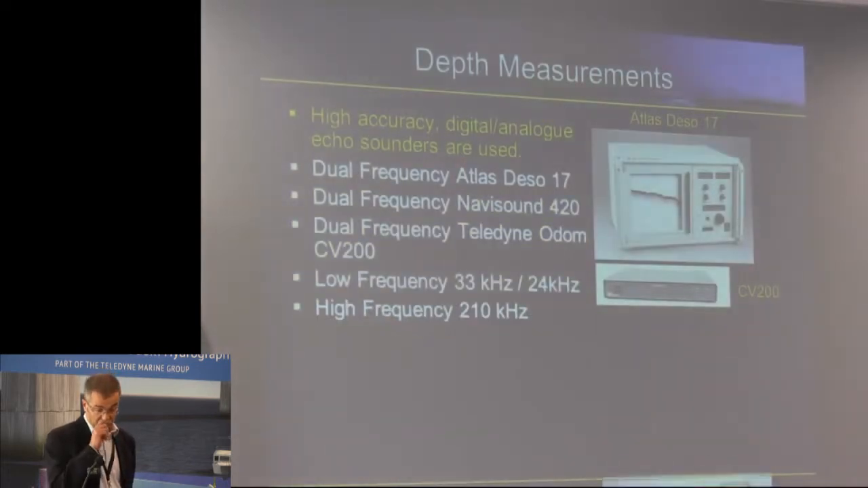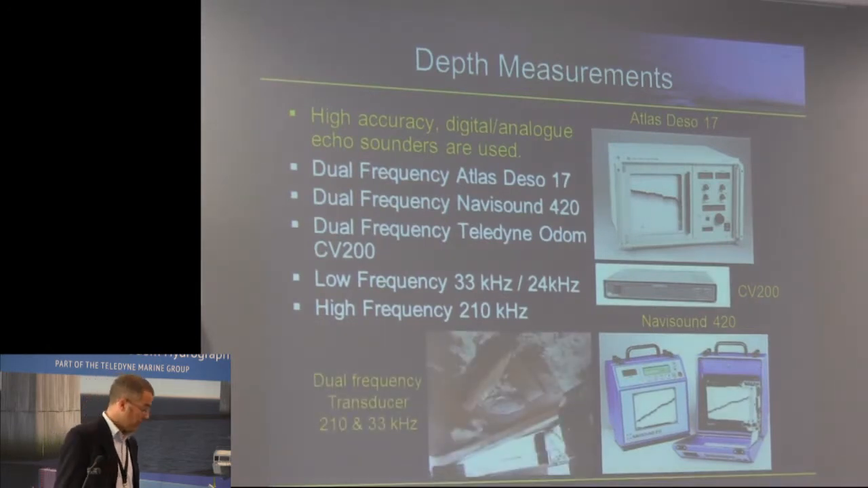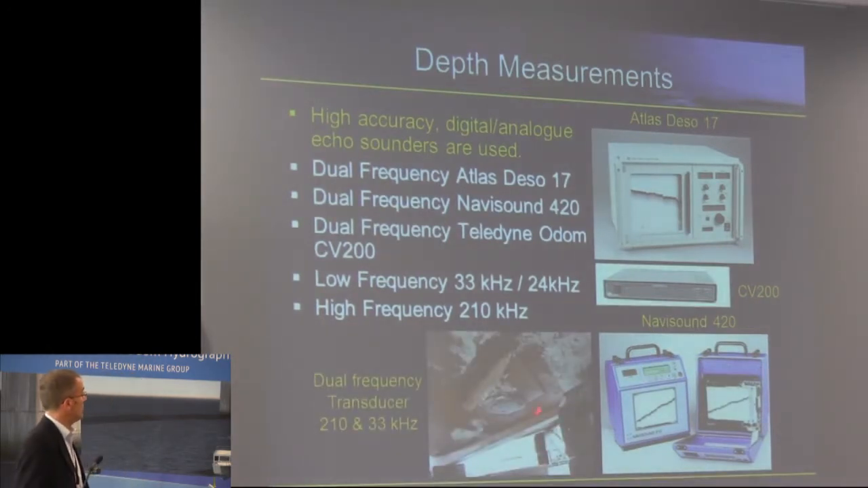We've got various frequencies that we use on Isambard for our transducer there. That's 210, 33 kilohertz, high and low frequency, which will become clear shortly. Although there's some years with this kit, they still work very well and very good for our environment. The CV200 we've taken on recently, and that is used primarily for performing our density surveys, which will become clear later.